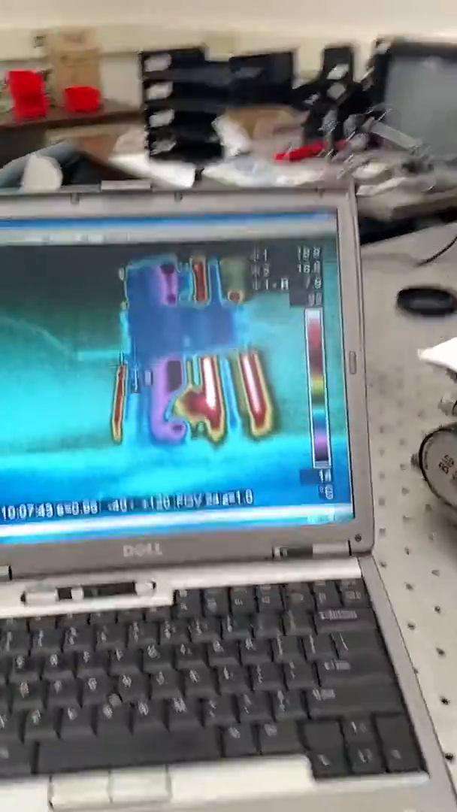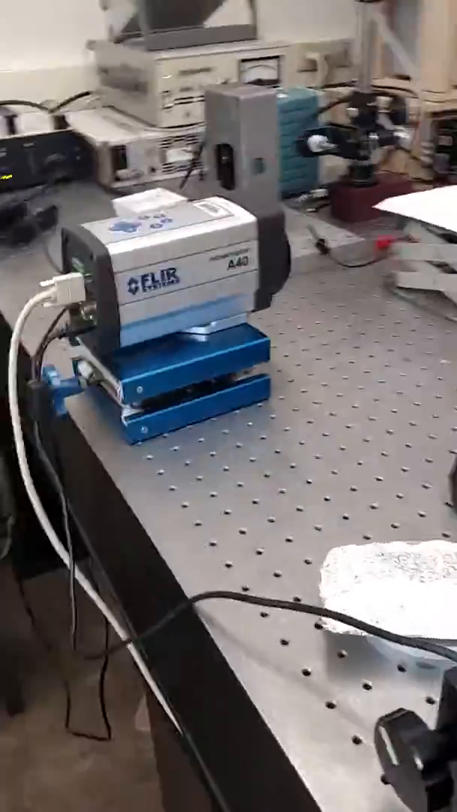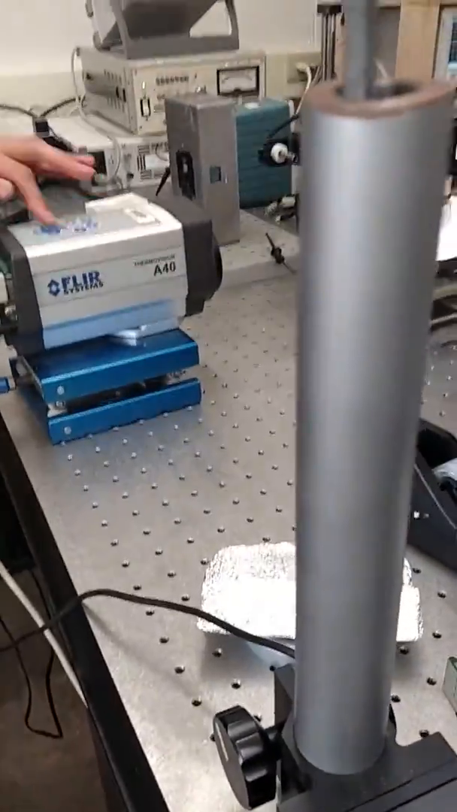So this is the thermal camera. I'll just explain what it is and what it looks like. So here's the front. These are some settings on the top, which you...